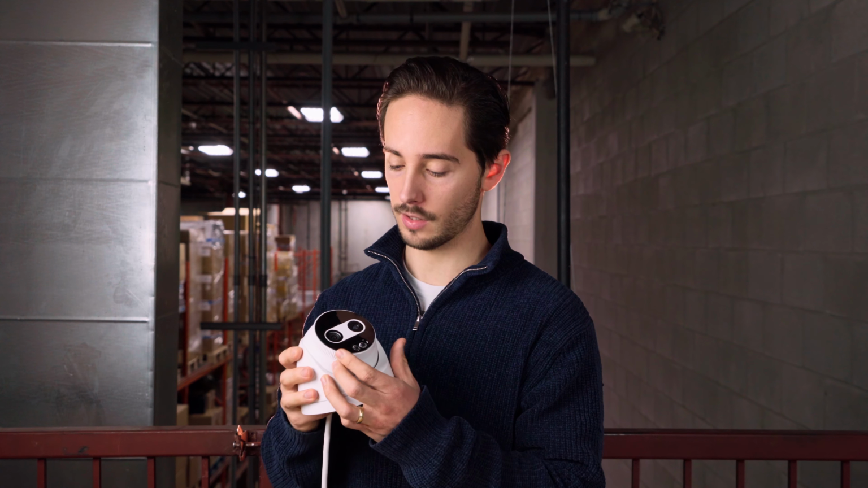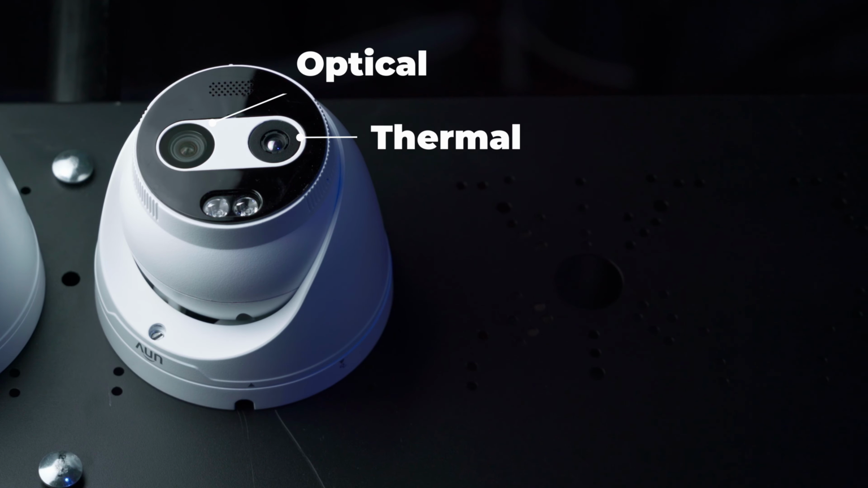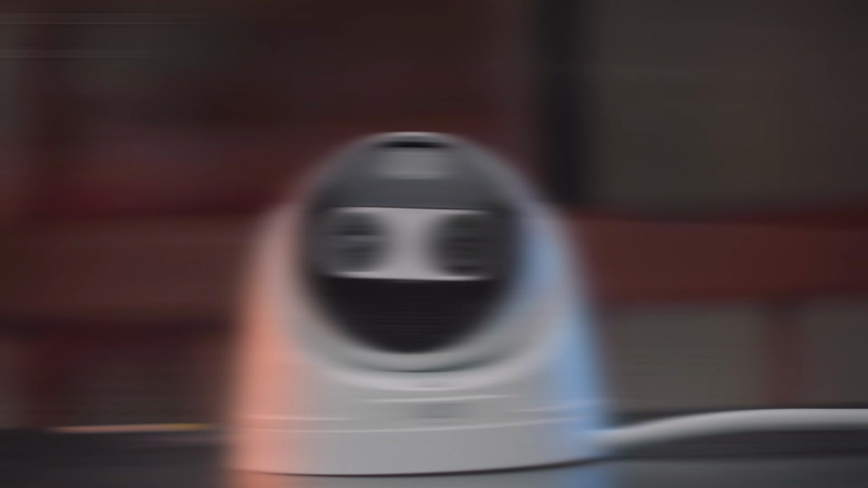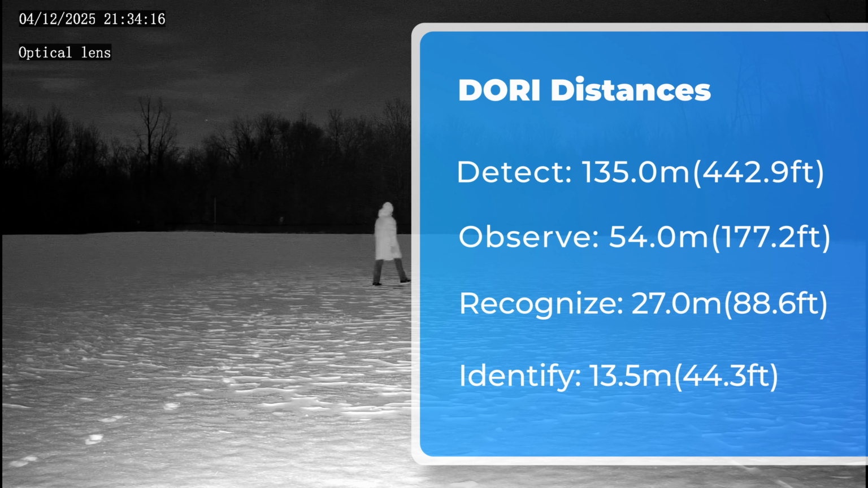The first thing you'll notice about this camera is it has two lenses, one thermal and one optical. And the optical is so that you can still pick out identifying details such as faces, clothing, and vehicle makes. The optical lens also has a built-in 30-meter IR emitter so that you can still pick up details in low lighting conditions. Other features include SIP with active deterrence for warning intruders to specific camera zones, two-way audio for giving verbal warnings to anyone close to your perimeter, and a cable harness with audio and alarm ins and outs for connecting your camera to even more external alarms and speakers.